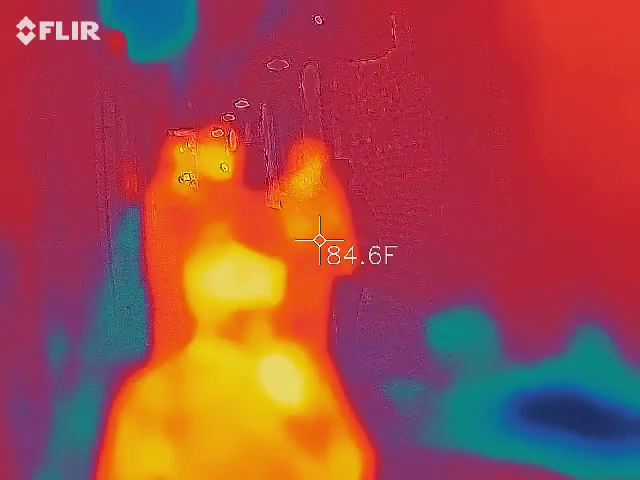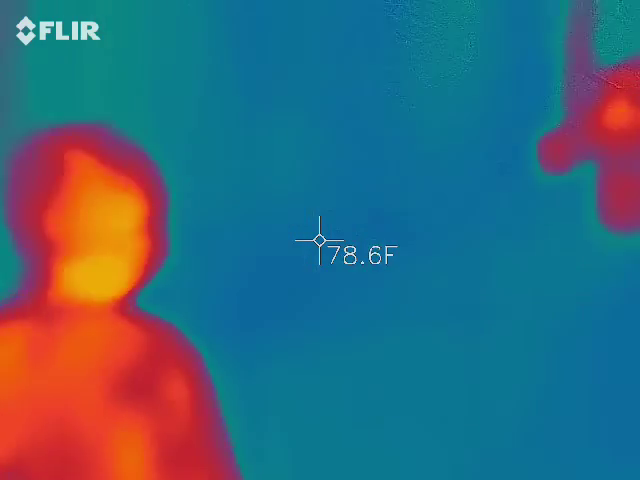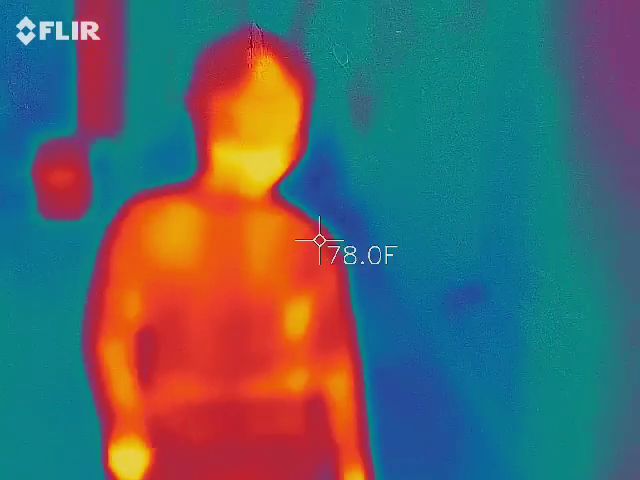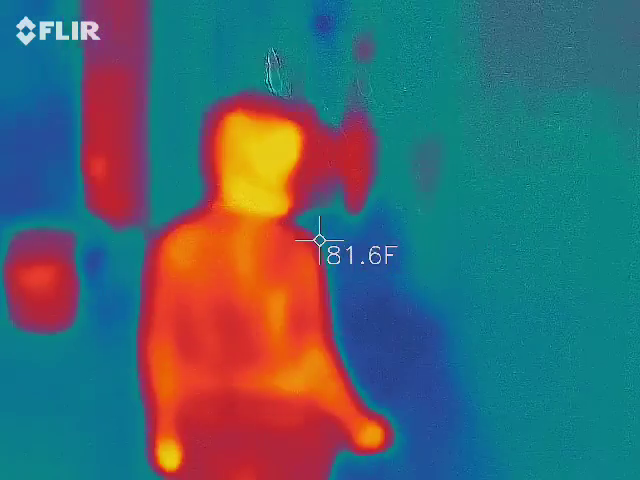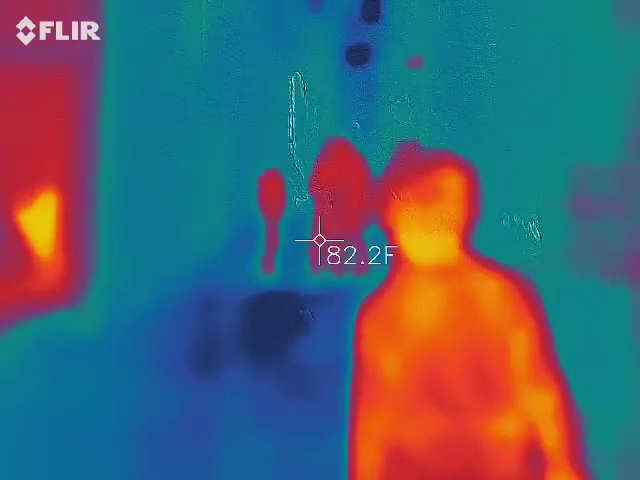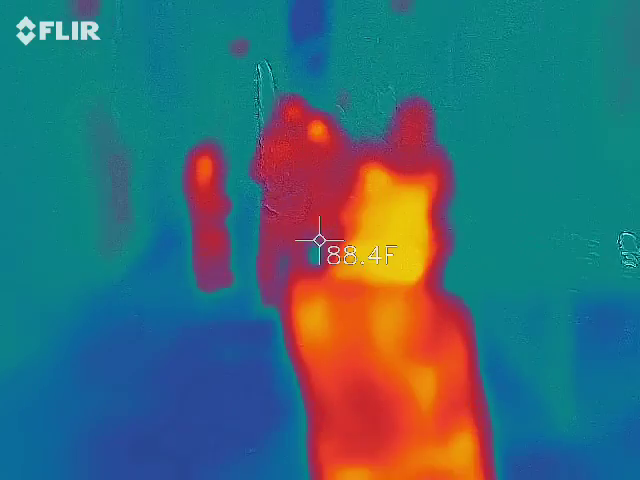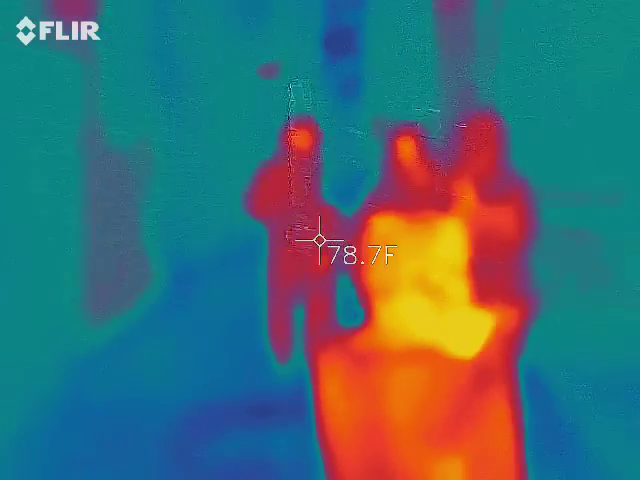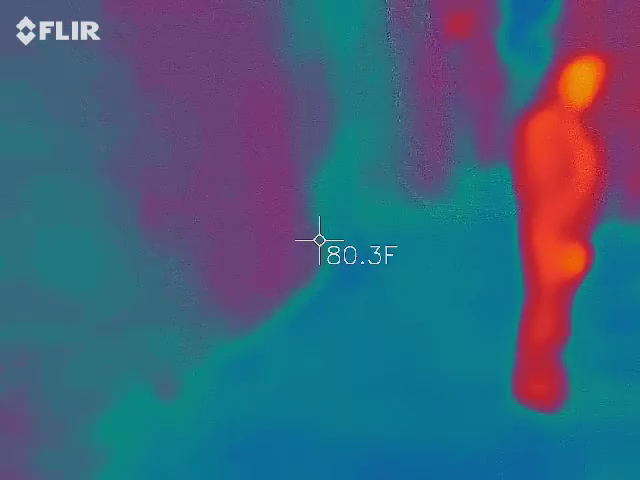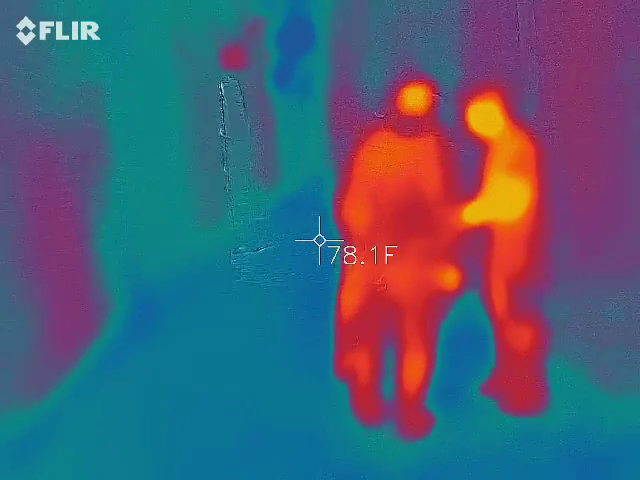You see anything? I'm freaked out now. That's cool. When I was up there, when I got down, walking around back, there were girls and dudes right there, and it just didn't flicker or anything. It was just like that.